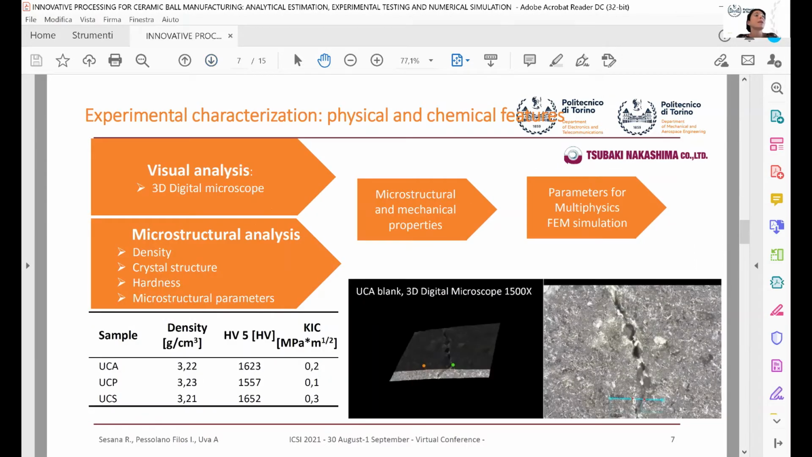The experimental characterization includes a visual and microstructural analysis in order to find out the microstructural and mechanical process properties used for the FEM simulation. The first analysis conducted was a visual inspection with a 3D digital microscope according to the ISO standard 23277, and no cracks and no macropores were detected.